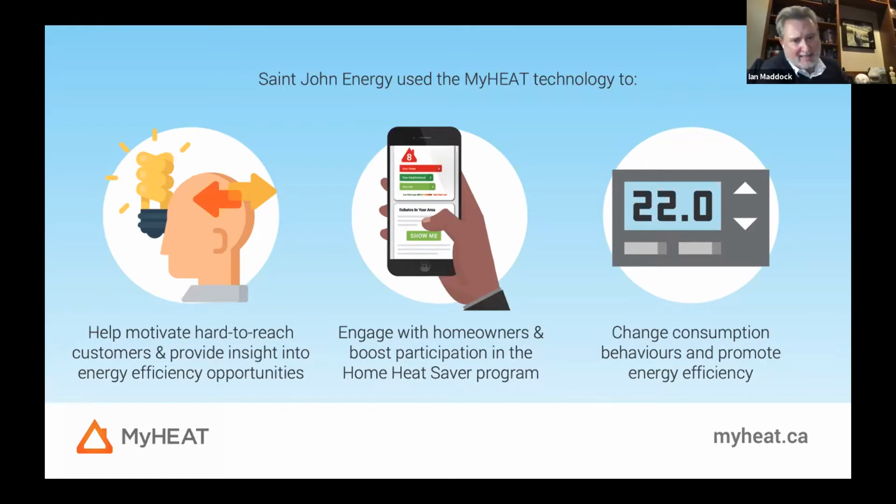One of the real powers of the myHEAT tool is really the ability to create that very personalized image, which is somebody's home. And because of that, it really does create a great engagement with homeowners, and it helps to boost program participation in things like the Home Heat Saver program. And Ryan and Ingrid will speak to kind of how that's gone for them in the program to date.